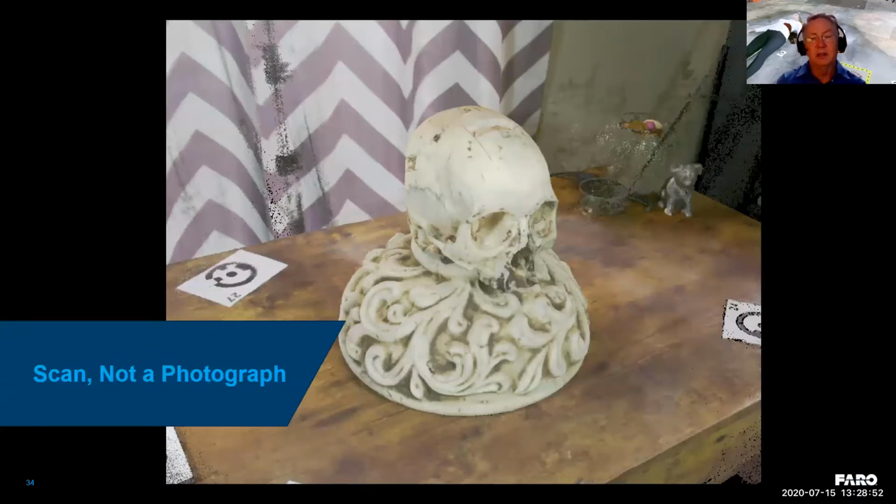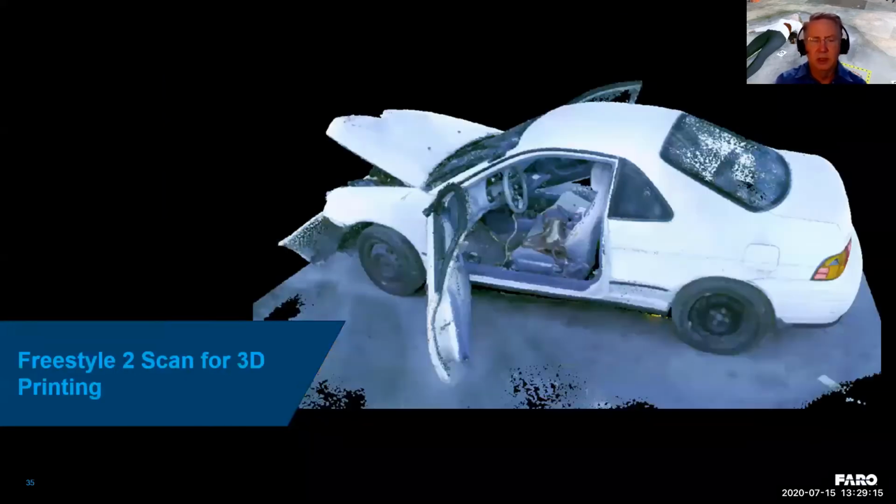But I wanted to tell you that this is not a photograph. This is actually the scan data of the skull. She used no flash on the device at all. She had some lighting. She's kind of a lighting nerd anyway, but she lit this, and she just captured it in one scan around the object.